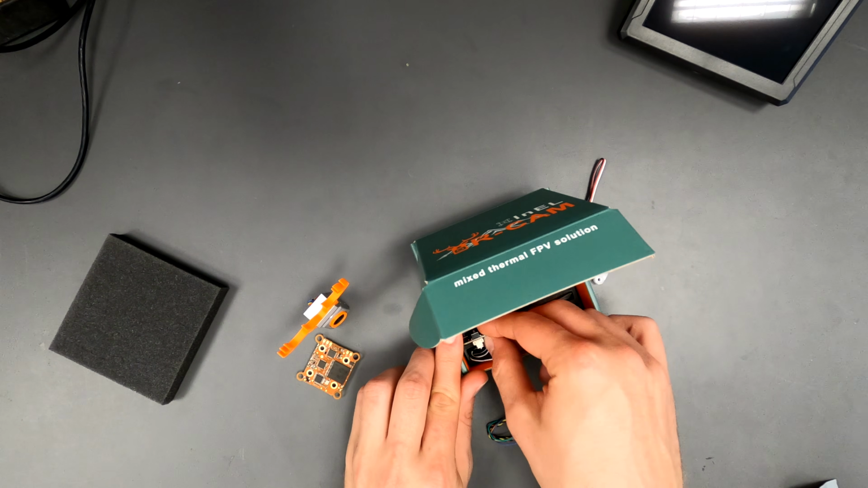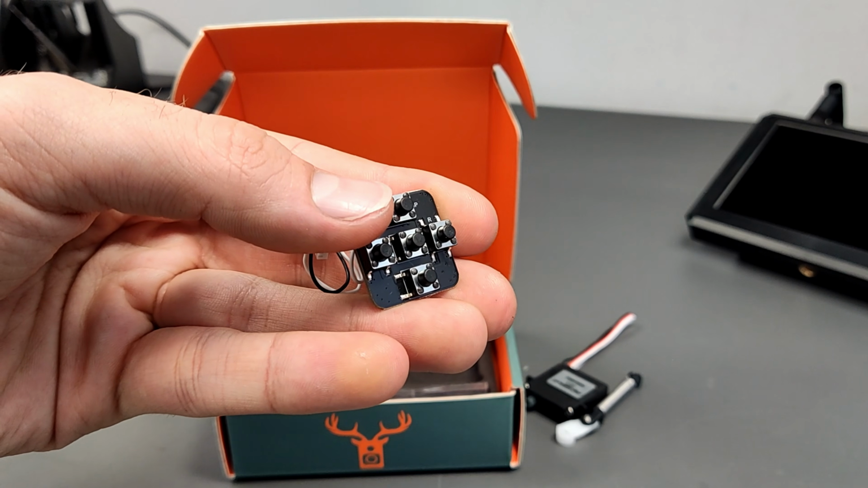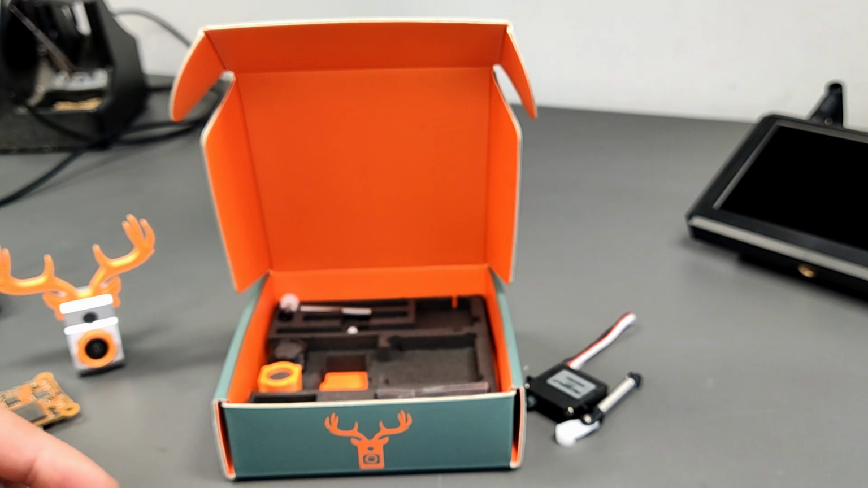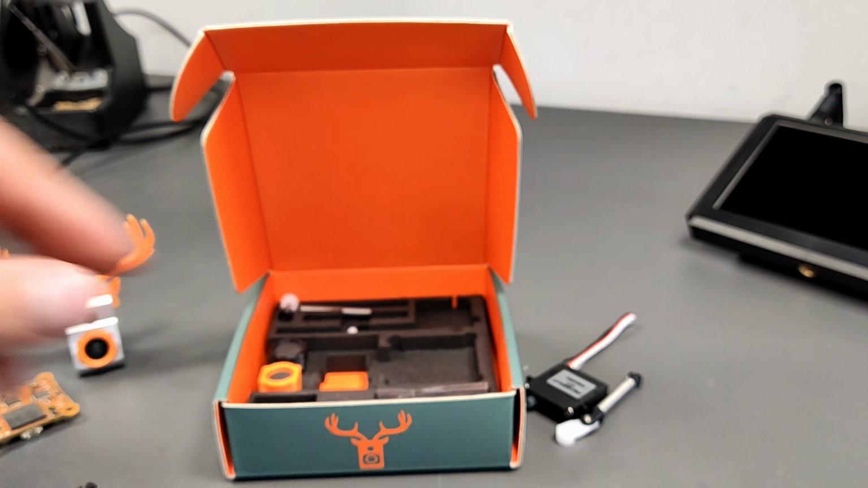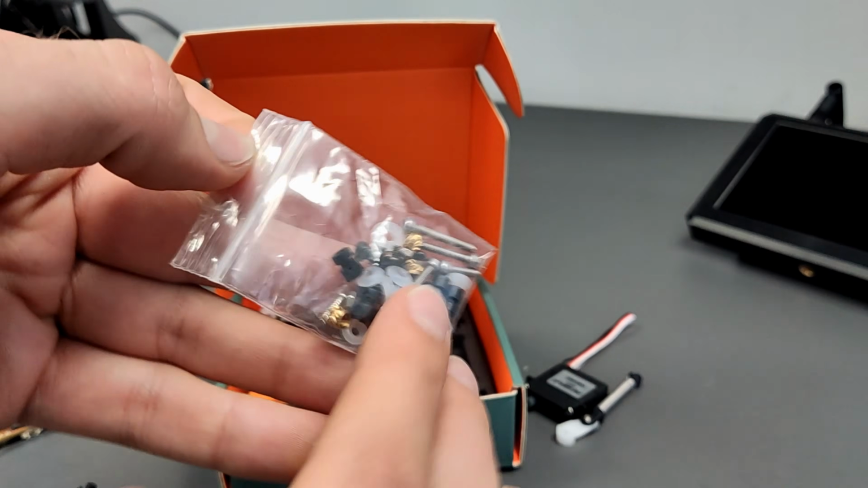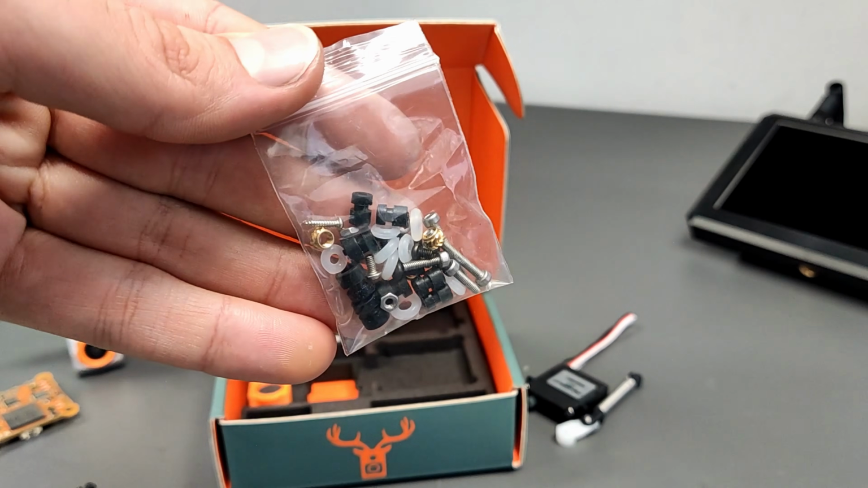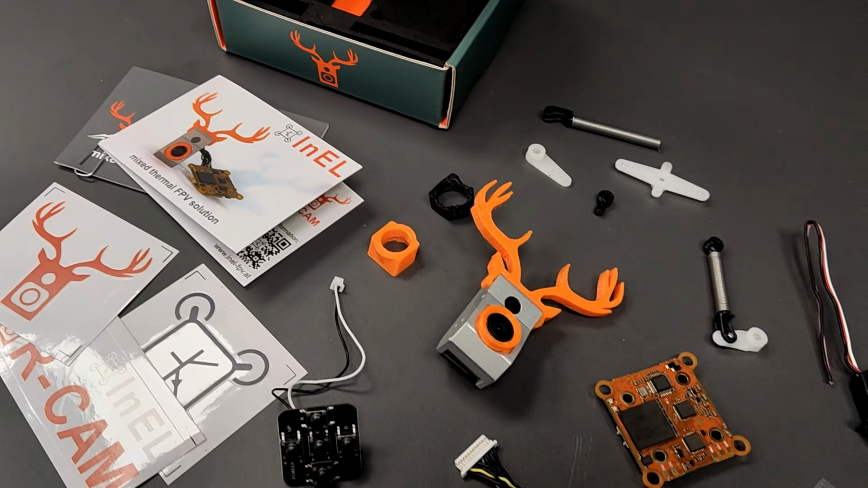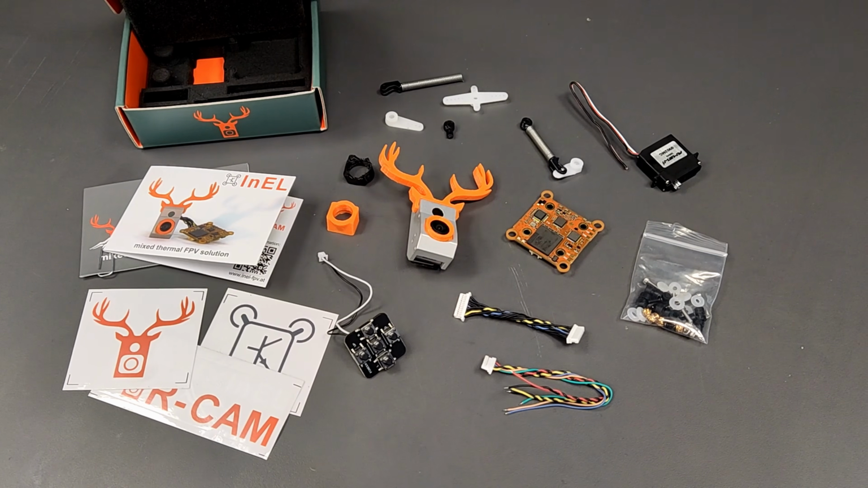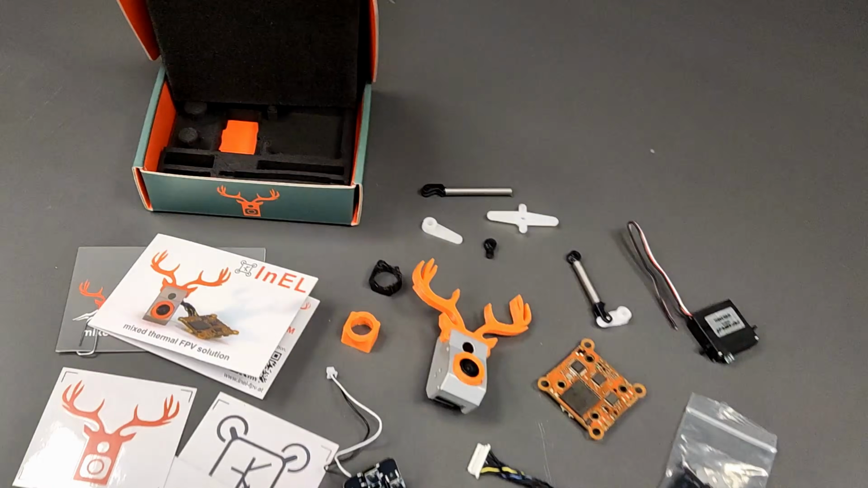For setting options, without the radio, the included keyboard can be used. In the small bag are some accessories like screws and dampers. As you can see, there's a lot in the box, which is why it's not just a thermal camera, but a mixed thermal FPV solution.